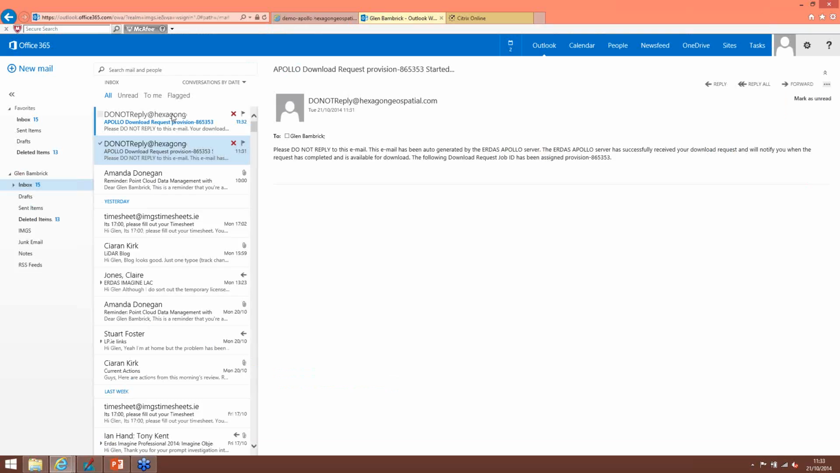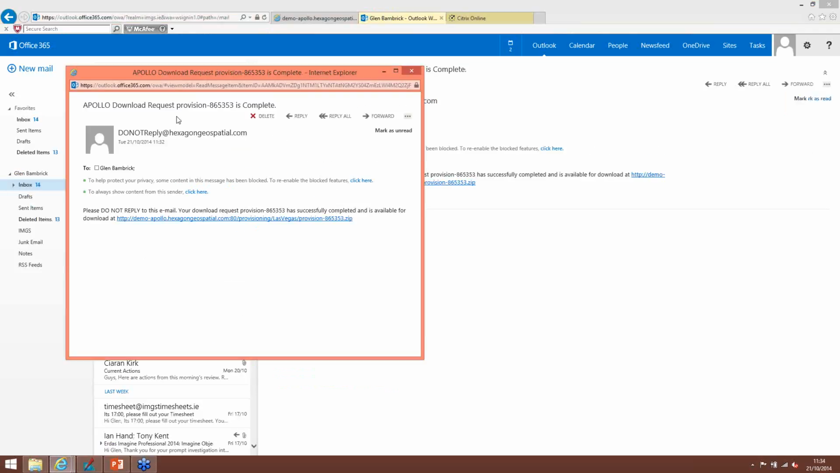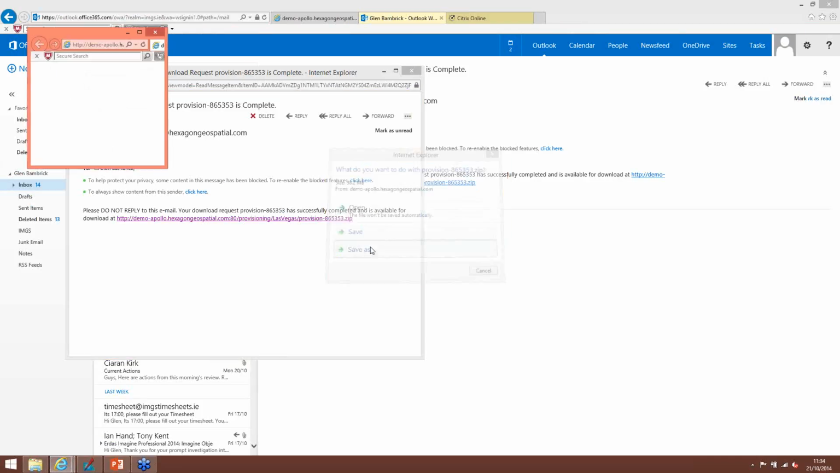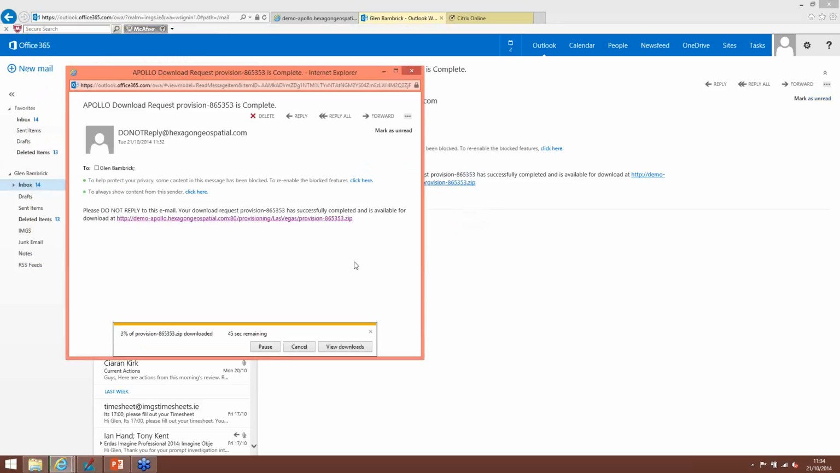So go back to the email here, and we now have the file. You can see it's been sent through. I can click on that, save as, and we'll put it in there. It's just downloading, and that's coming down.